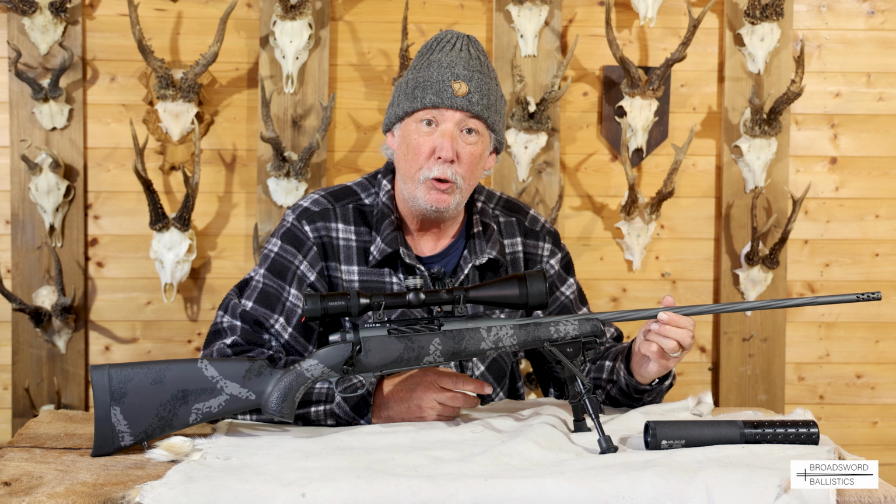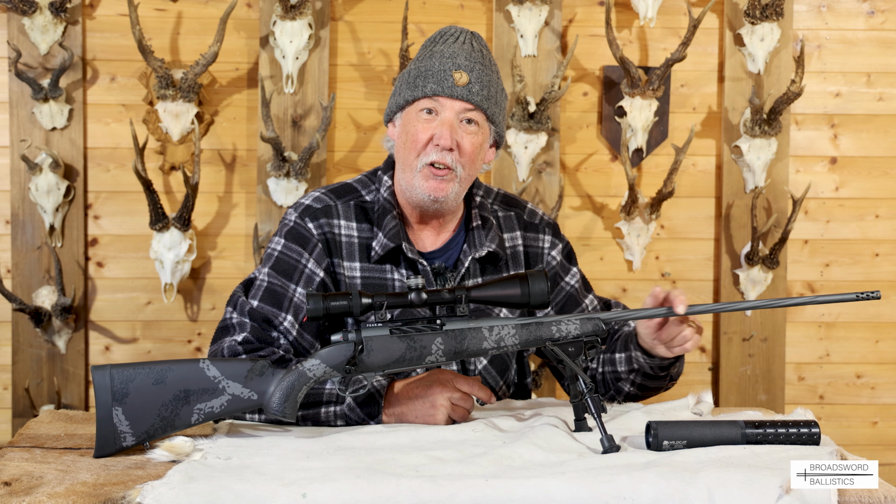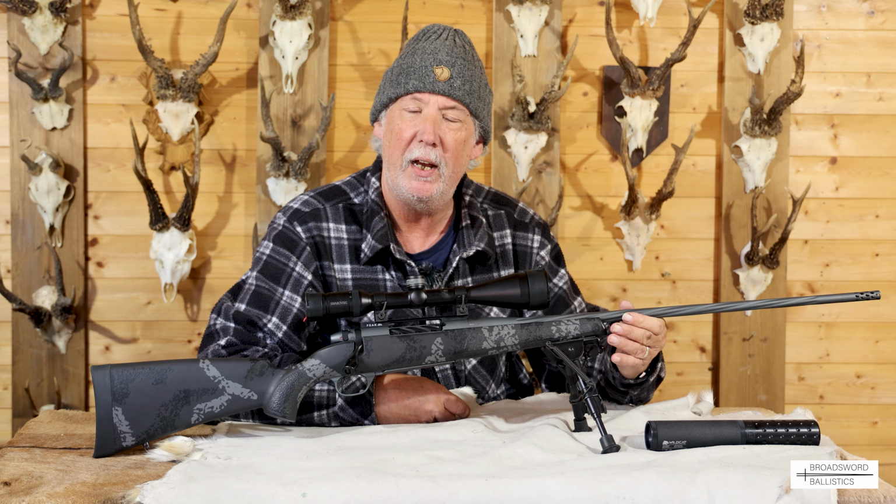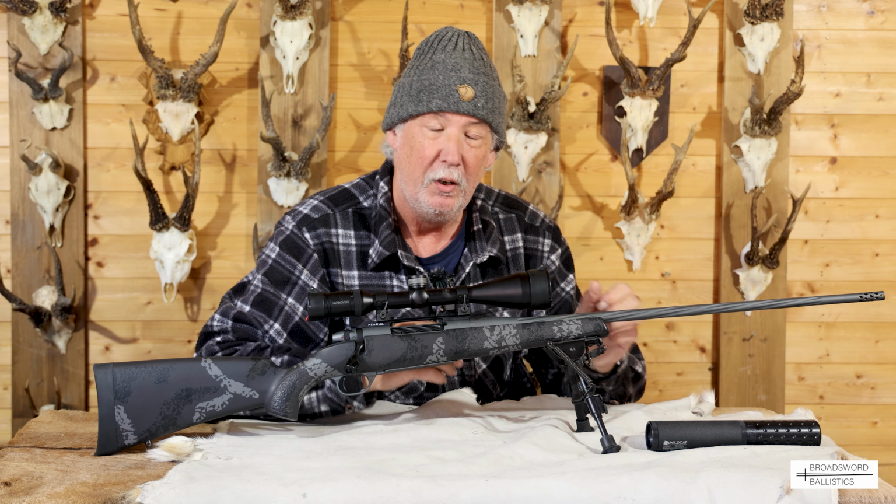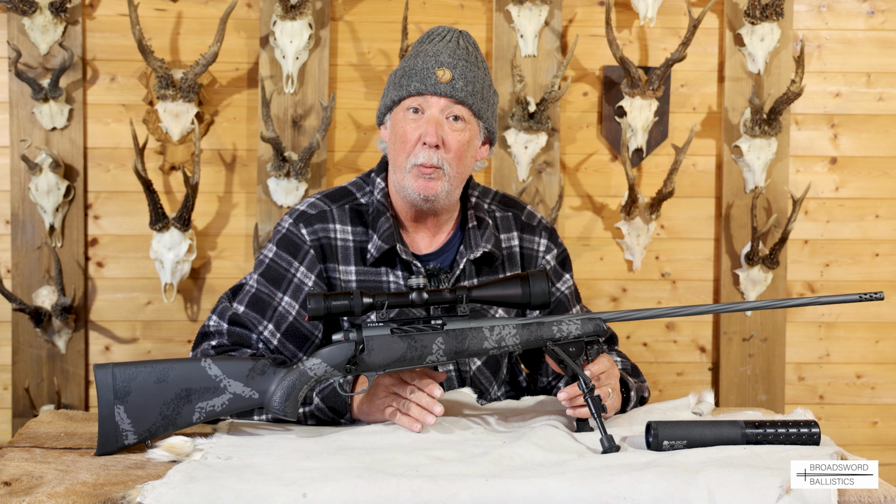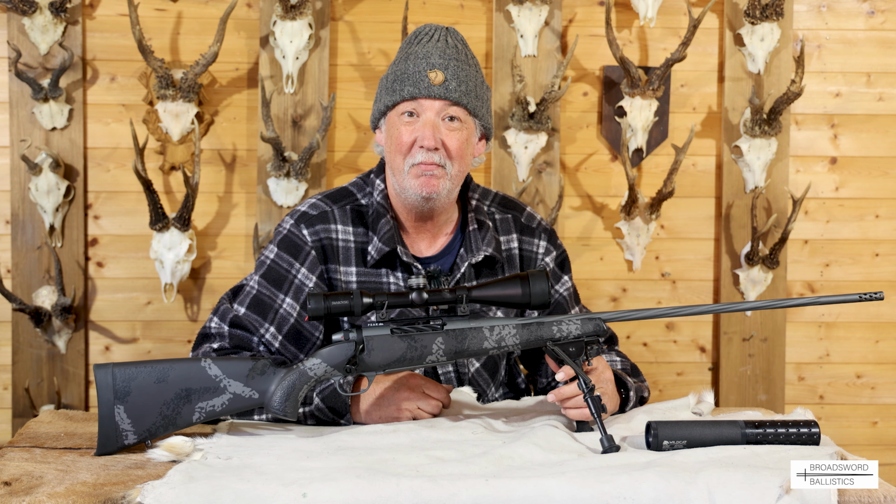It's a number 1 contour, so it's very skinny, again contributing to the lightweight nature of this Live Wild model. You've got spiral fluting, which complements the bolt very nicely. And this barrel is finished in the carbon grey Cerakote, as opposed to the black Cerakote on the bolt, so a nice contrast there. It's also free floating, which again contributes to the great accuracy that we're going to see in a moment. So we're going to take it out, shoot some factory loads and a couple of reloads, and see how it shoots at 100 yards.